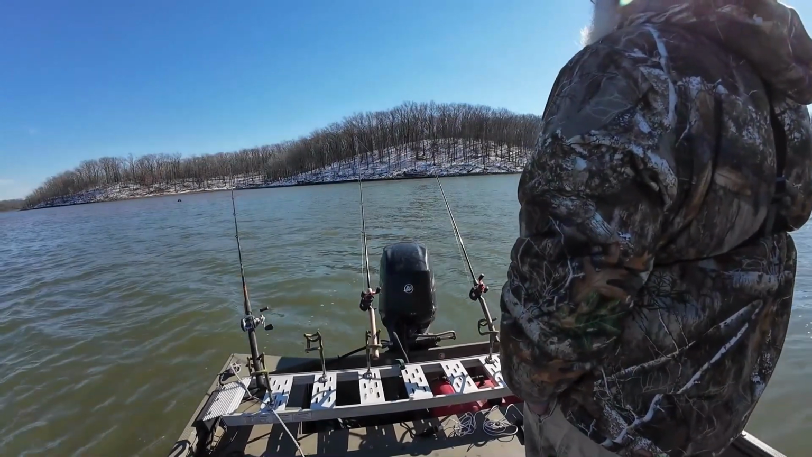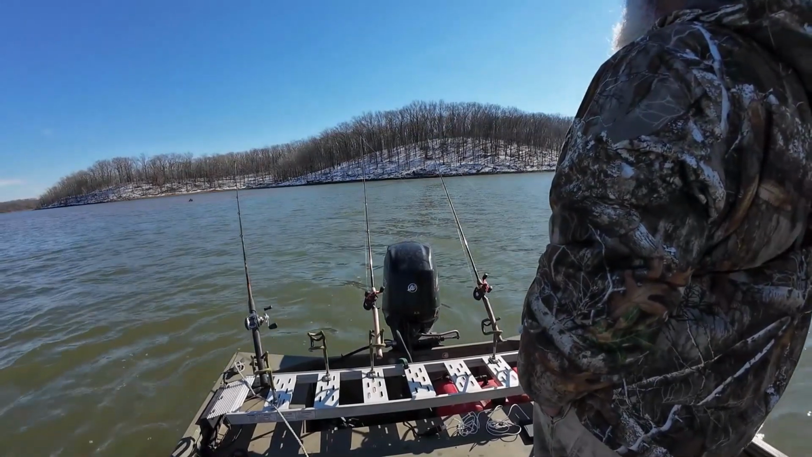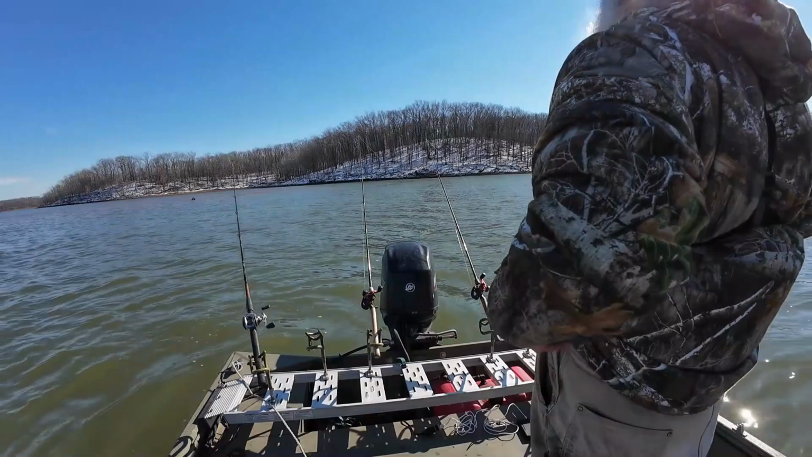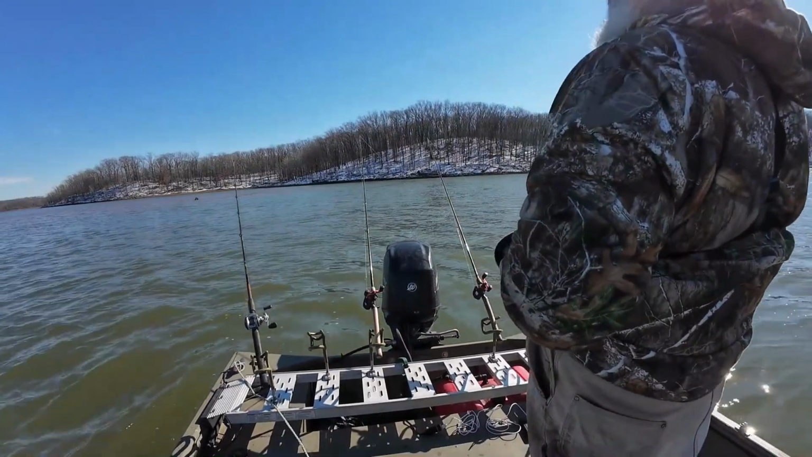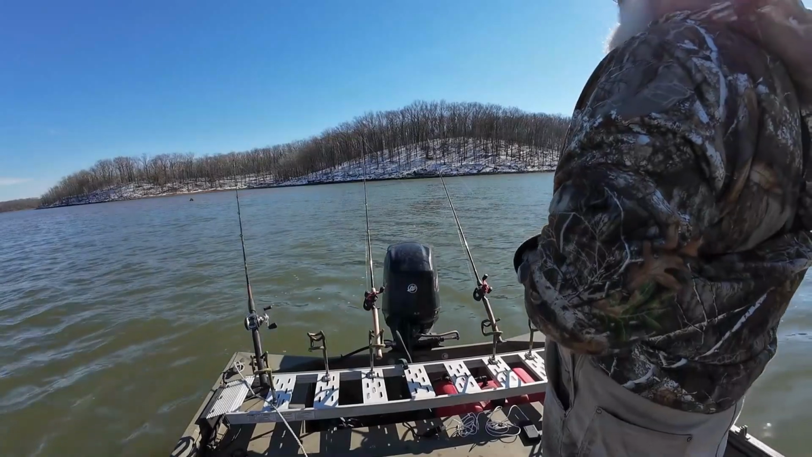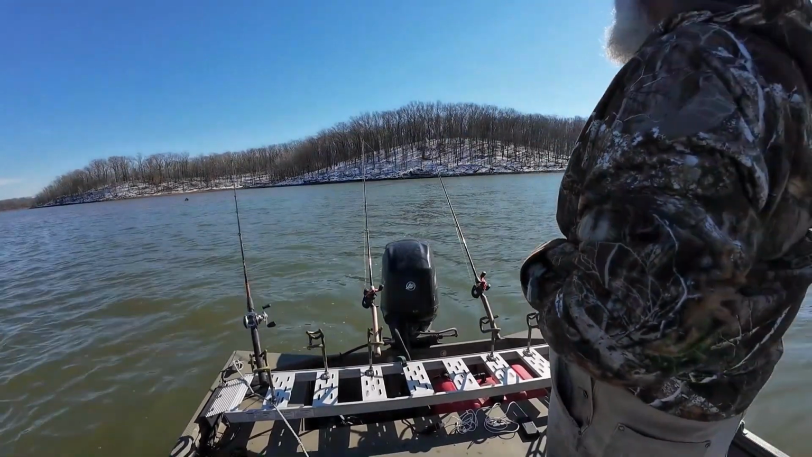A lot of people says you can't catch these channel cat in the winter time. I've always had real good luck in the winter time on them out here. And you got to remember, I ain't fished this lake in a year and a half neither.